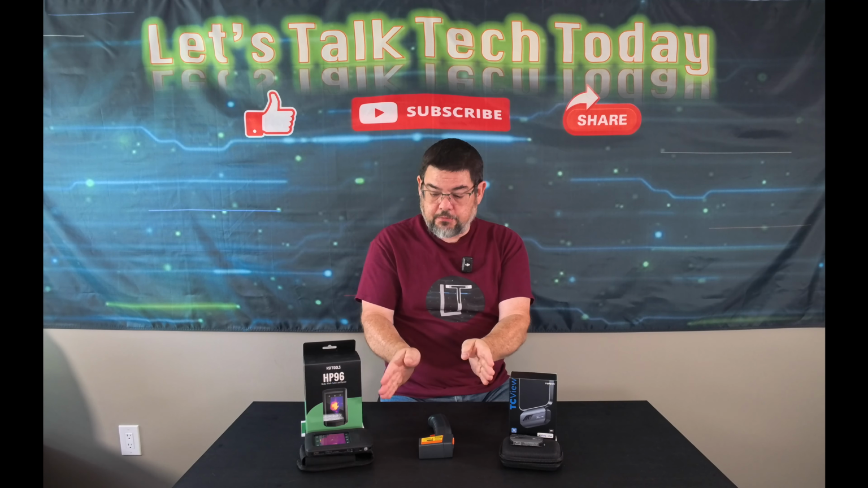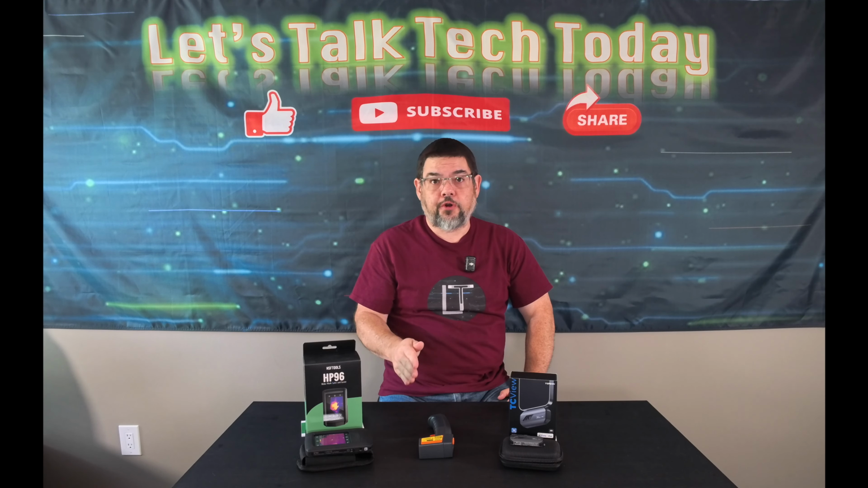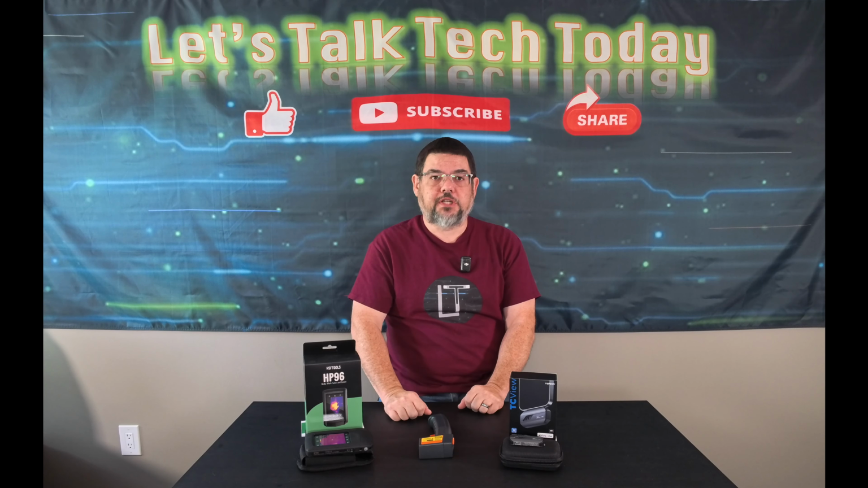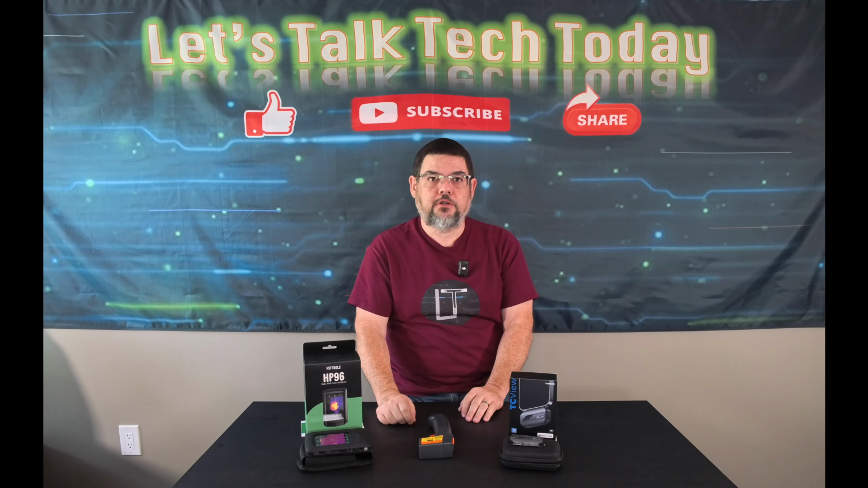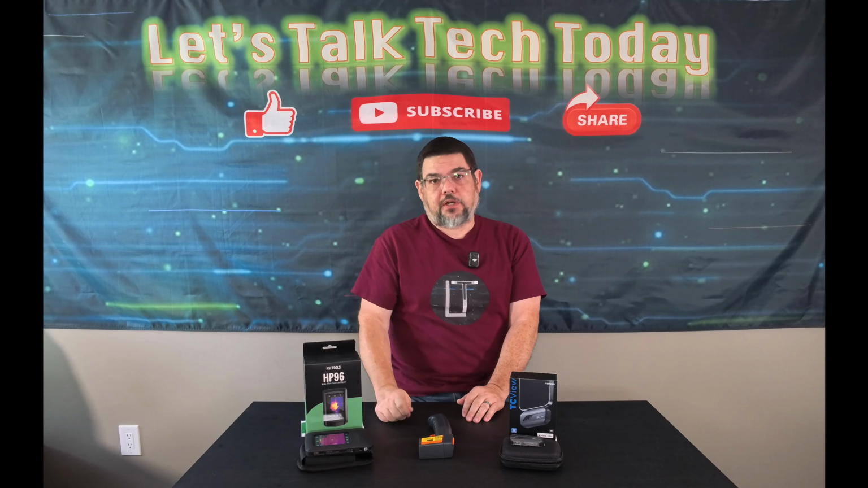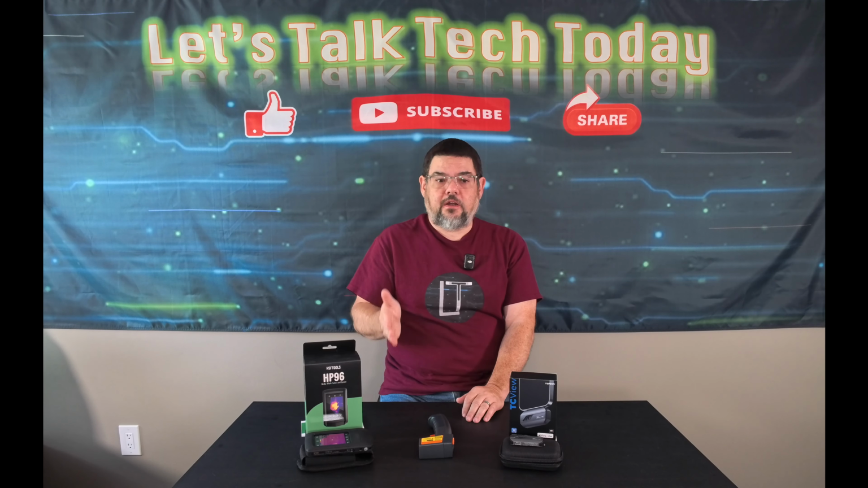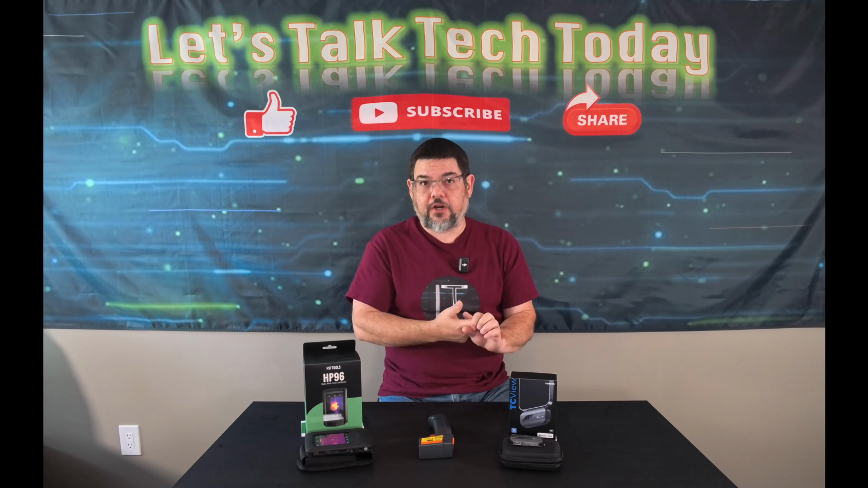And because these are both imaging cameras, you can actually save photos or videos of them to be able to reference them in the future. Again, for home inspectors, that's perfect, because they can include those during their inspections for the customers, and that way they can help pinpoint for them that it appears there may be a water leak in this area.